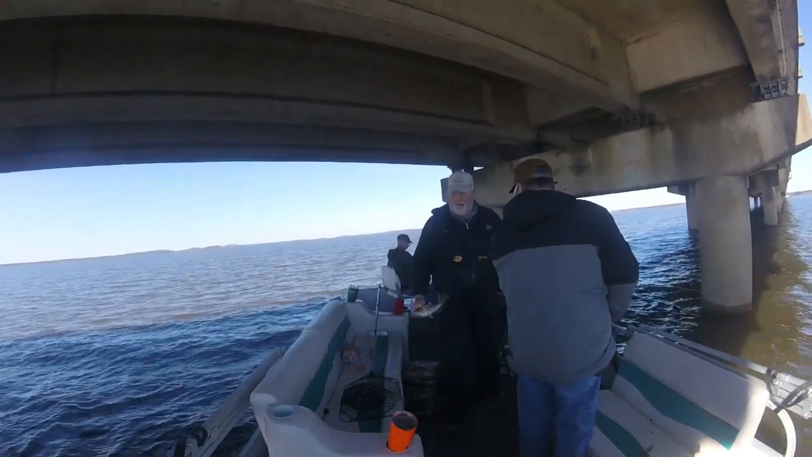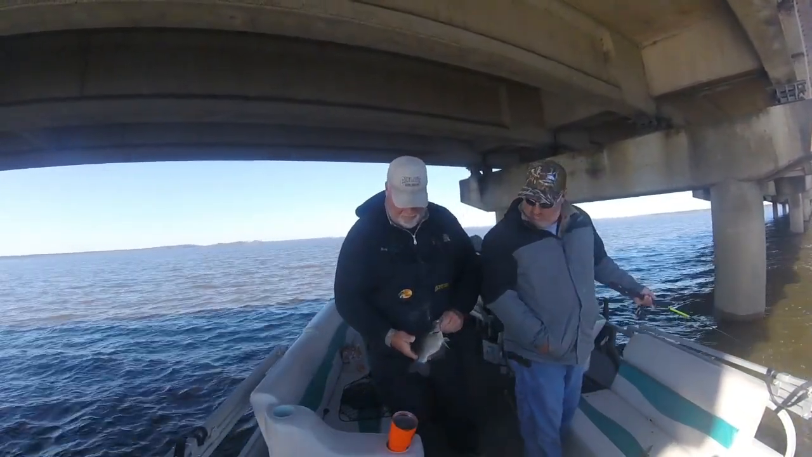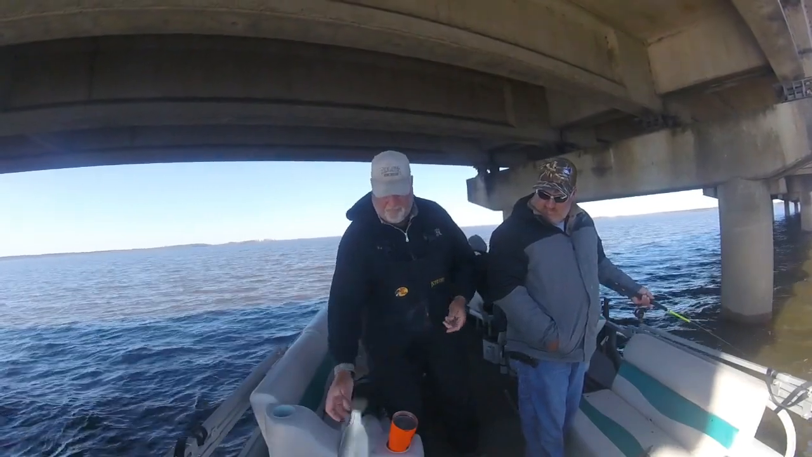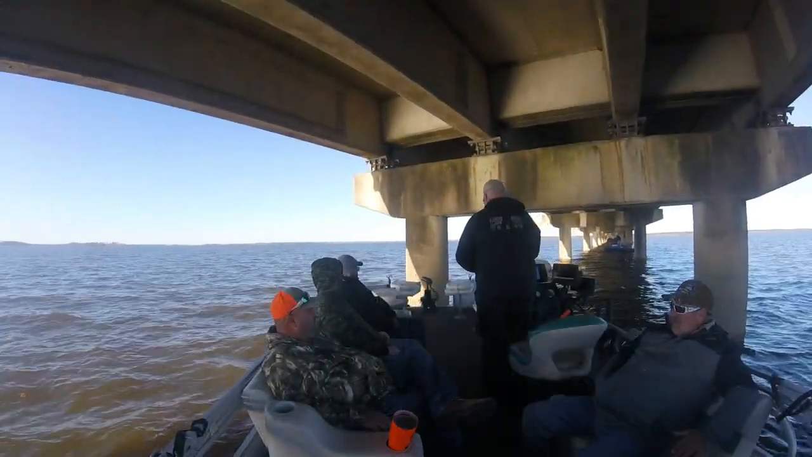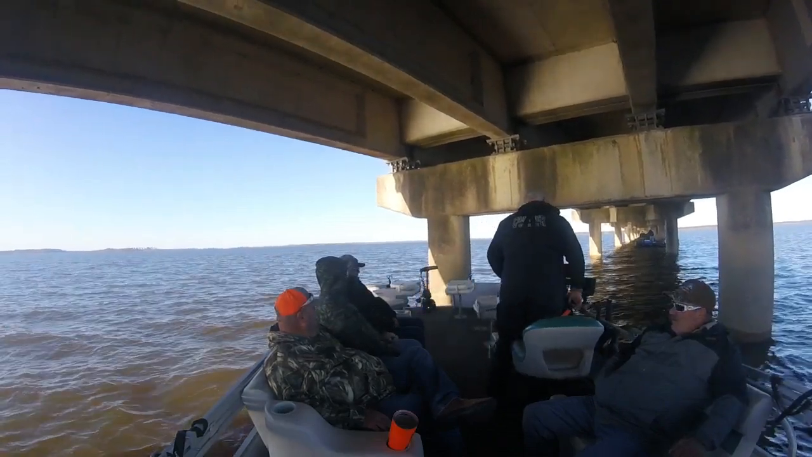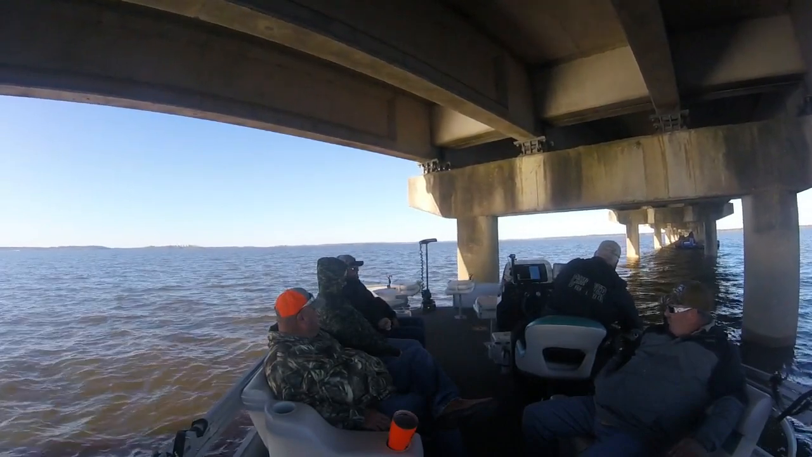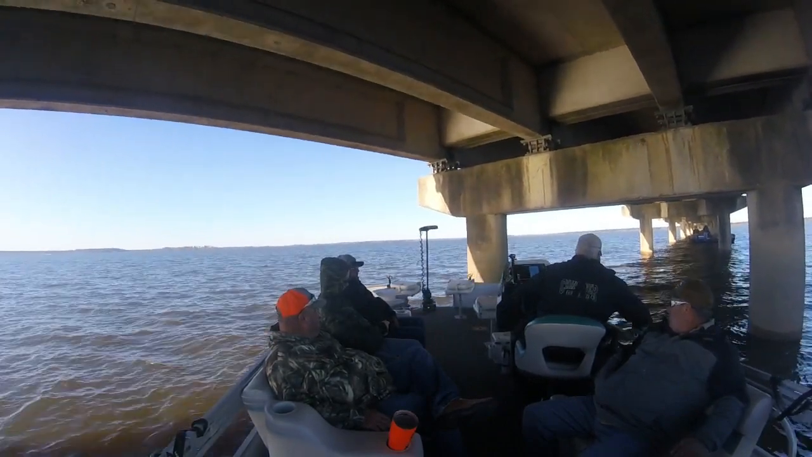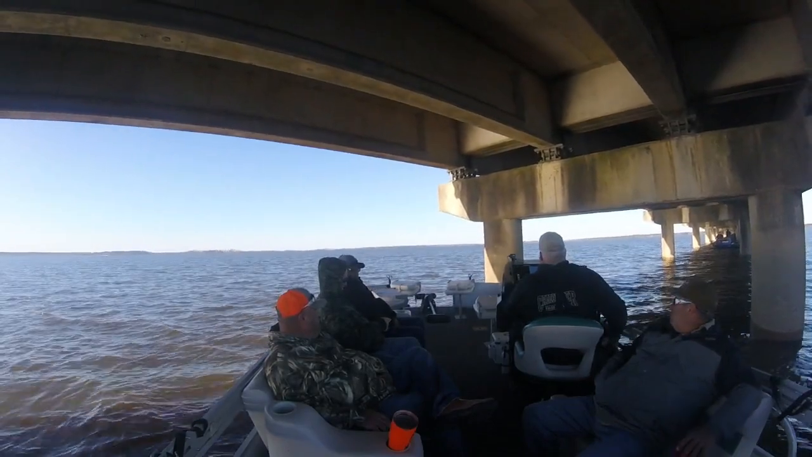But that Garmin Livescope Panoptix, I can't recommend it enough. It just takes a lot of the guesswork out of fishing. And especially in my business, being a guide, I need to put people on fish and not waste their time. So these guys had a really good time. By this time of the day, it's starting to warm up, and we're going to ease right on back to the boat ramp.